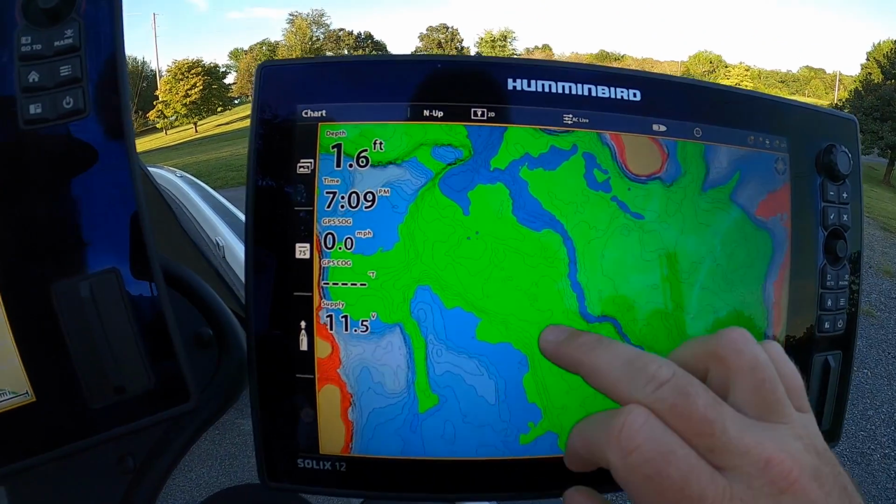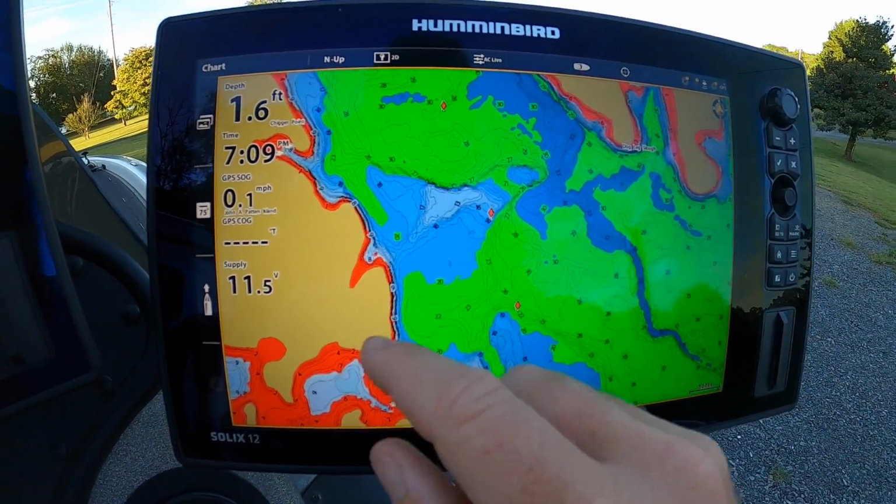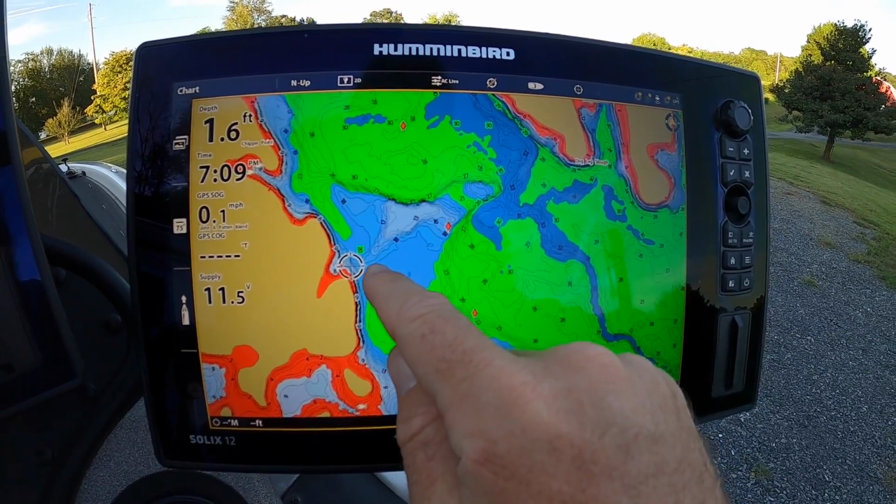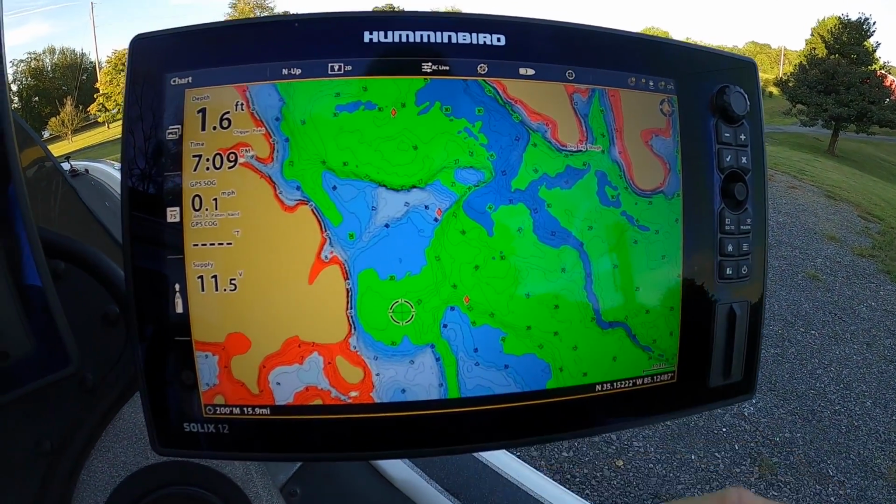You're looking for the best places that come up shallow. Here's an example, okay? So we've got red on my graph. I've got it set up where red is less than 6 feet. Then we go to white or lighter blue. Then we go to that darker blue. Then we come down here to the bright green. So the bright green is 20 to 30 feet deep.